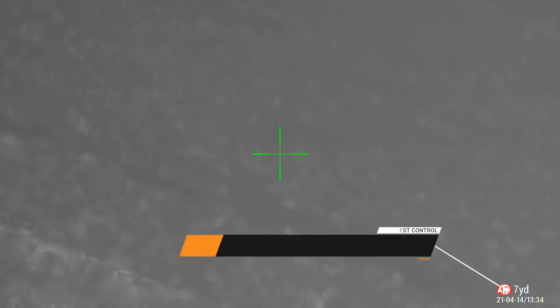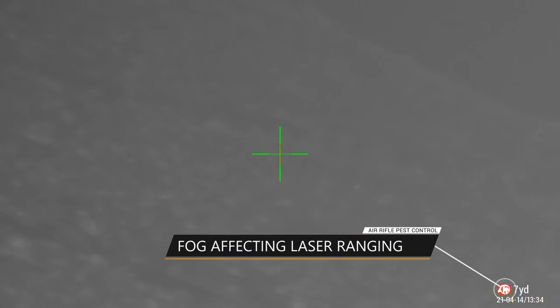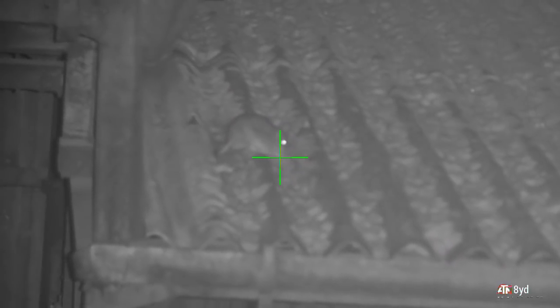I never have to worry about holdover or hold under because the rangefinder does that for me. So it pings the target, sends the measurement data to the onboard ballistic calculator on the scope, and it adjusts the reticle up or down. However, because it does that, I don't know what the holdover points would be, so I'm not willing to take a shot. It's ranging at 10 yards, and you can see there it's ranging at 7 yards in this case. But it's more like 27 yards away, so I need to be very careful here because if I try and take a shot at 7 yards, I'm going to have the complete wrong point of impact.